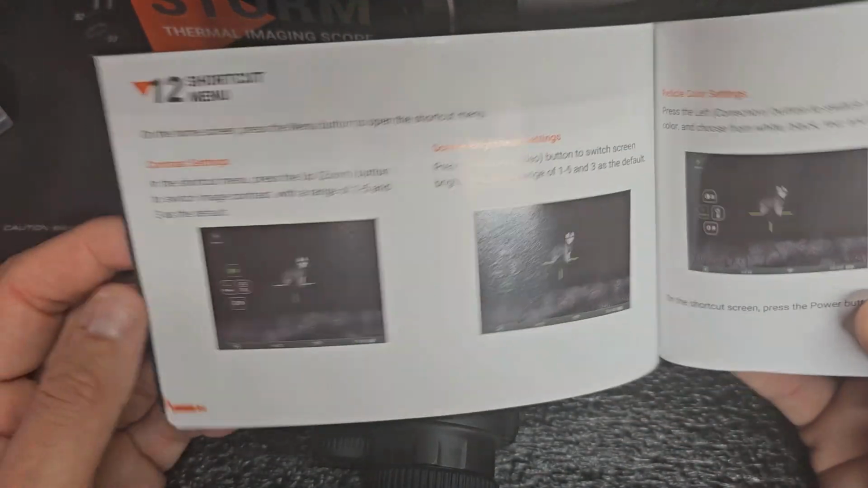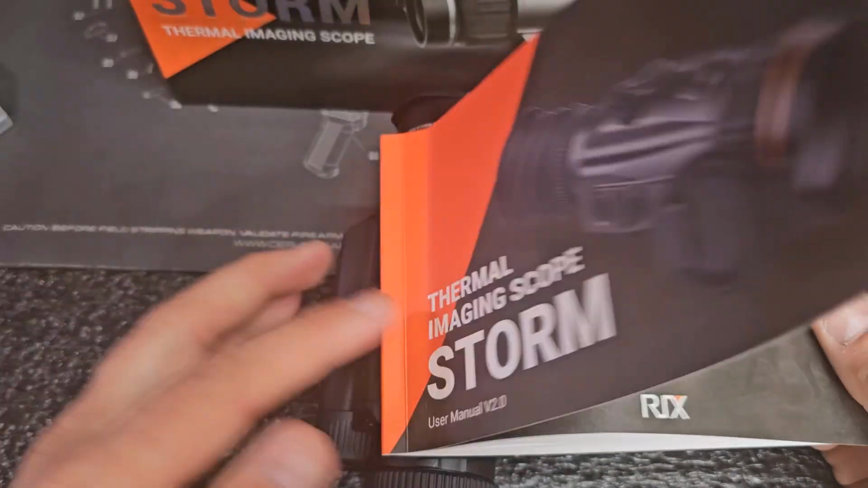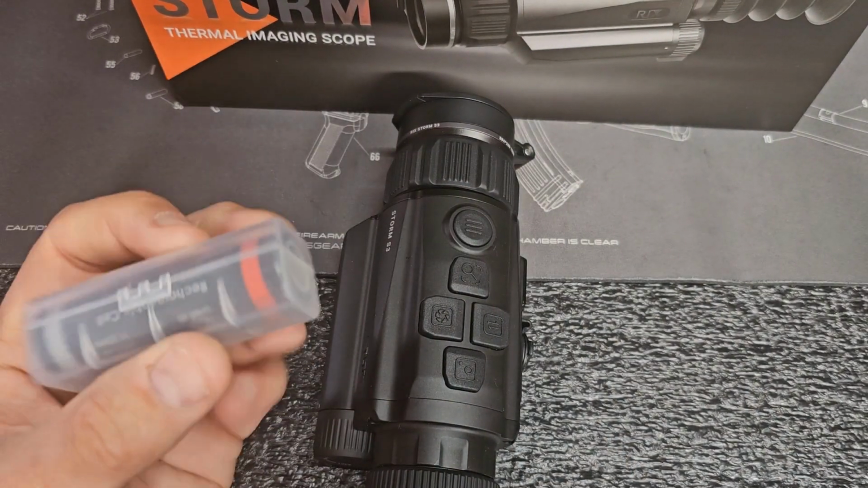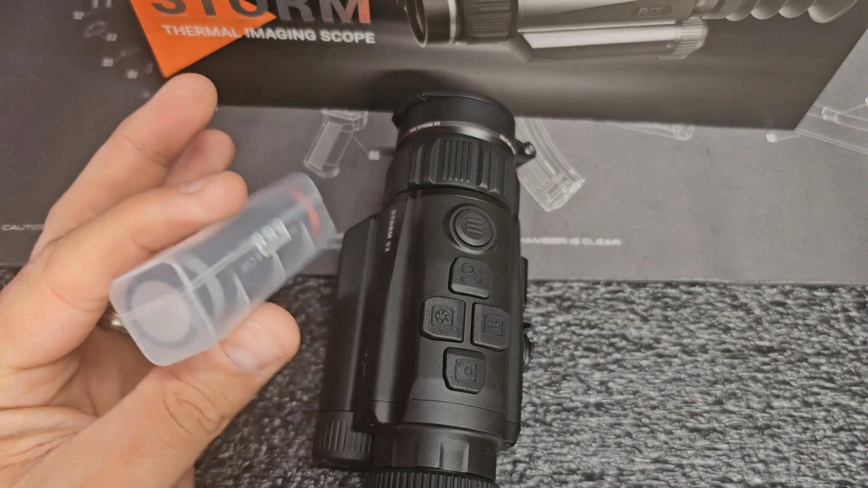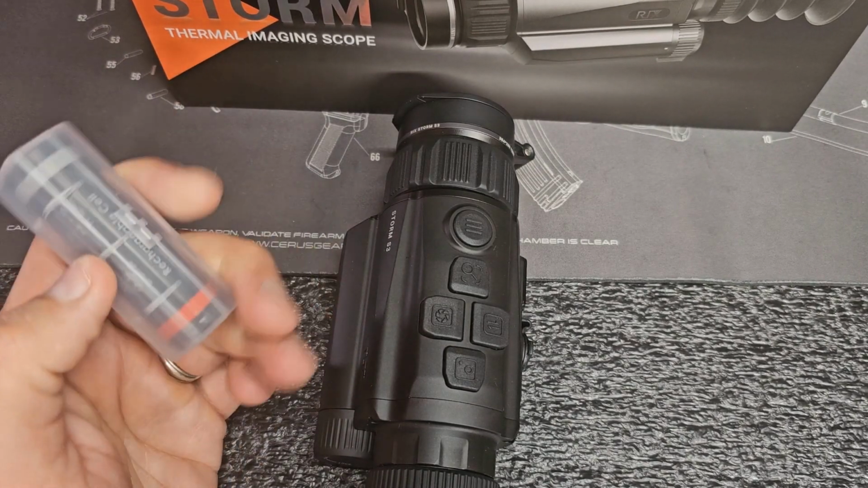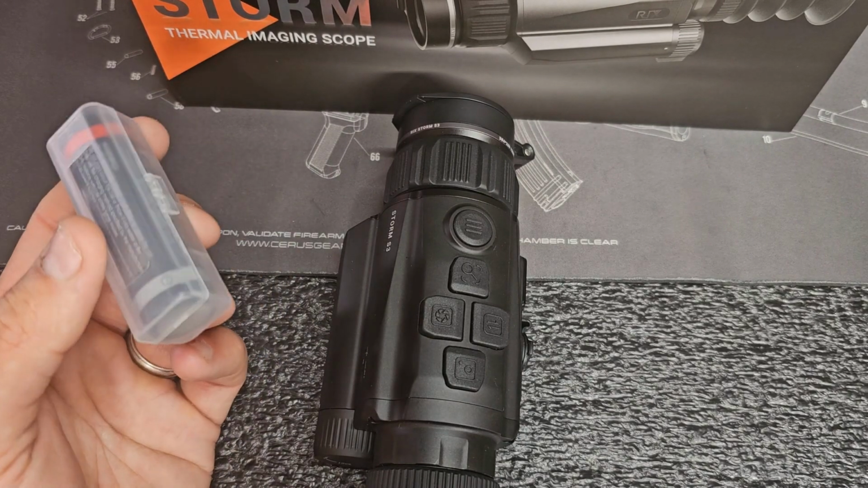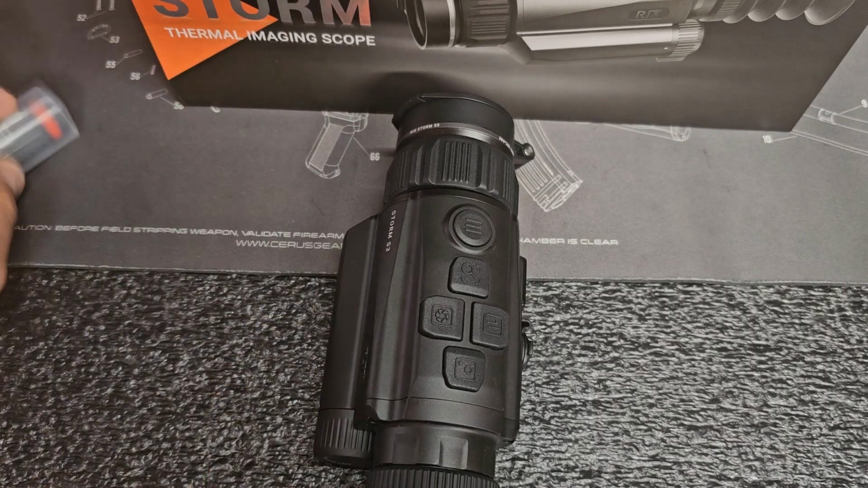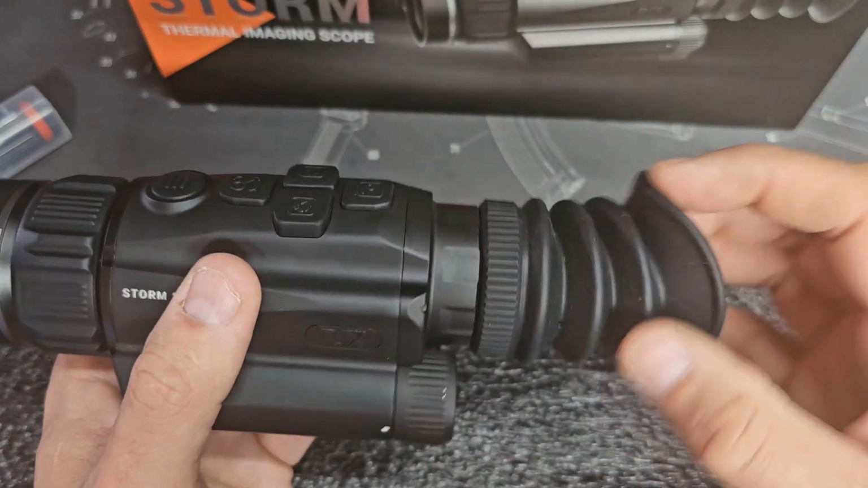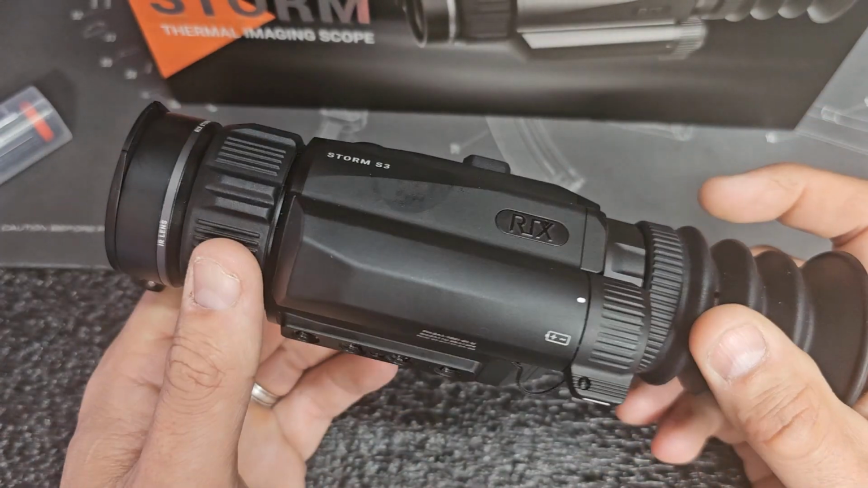Their tables and shortcuts are well done in the manual, so it's easy to follow along with. They give you 2 really nice batteries, and they come in these pretty cool cases, so you could take one in the field and not have to worry about moisture directly getting onto it. They're not waterproof, but it would definitely help keep them protected if they were to come into contact with maybe some light rain. So really good addition there. I like the eyepiece, definitely keeps outside glare or other distractions away from you if you're in the scope in a shooting situation.